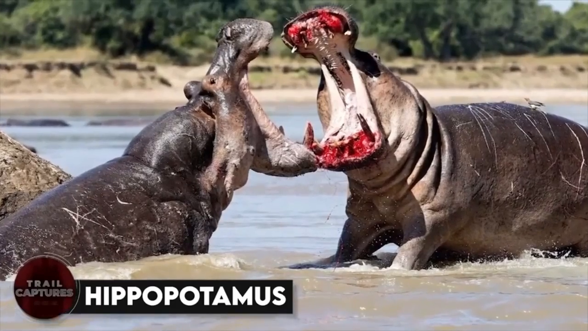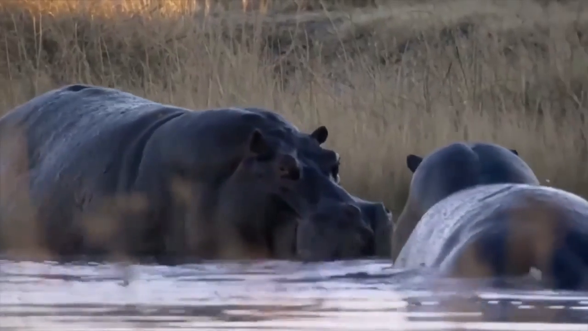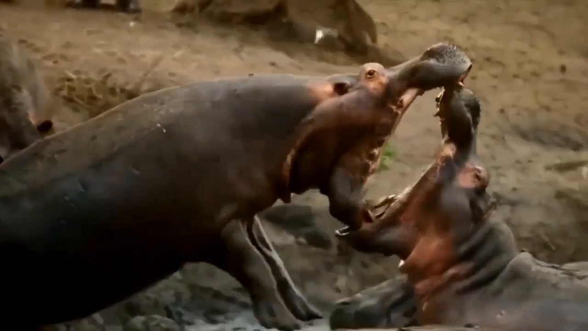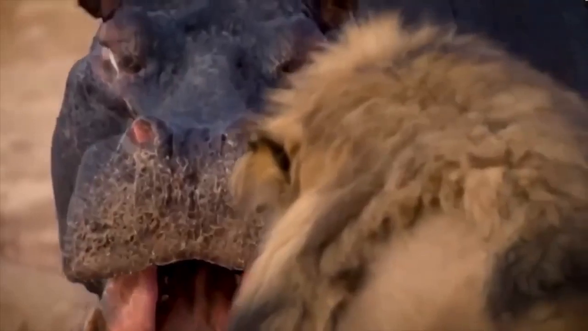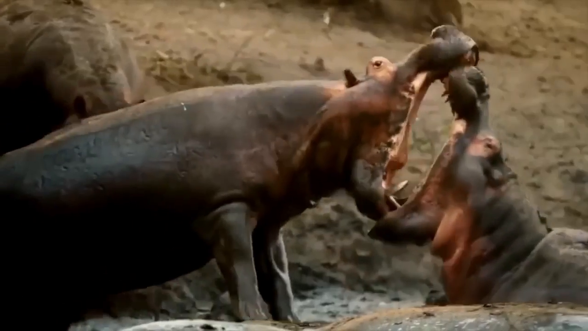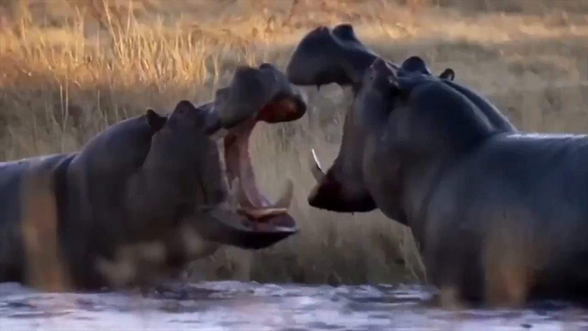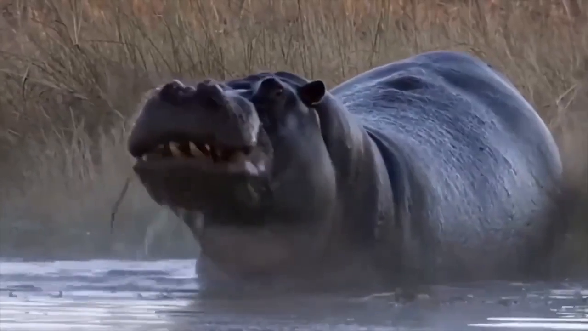Hippopotamus. The African river holds many secrets, but perhaps the most dangerous one lurks just beneath the surface. Beware the hippopotamus, for they may appear docile, but they are anything but. With a single snap of their powerful jaws, they can shatter bones and end lives in an instant. These massive beasts are responsible for more human deaths in Africa than any other large animal. Yet they remain shrouded in mystery.